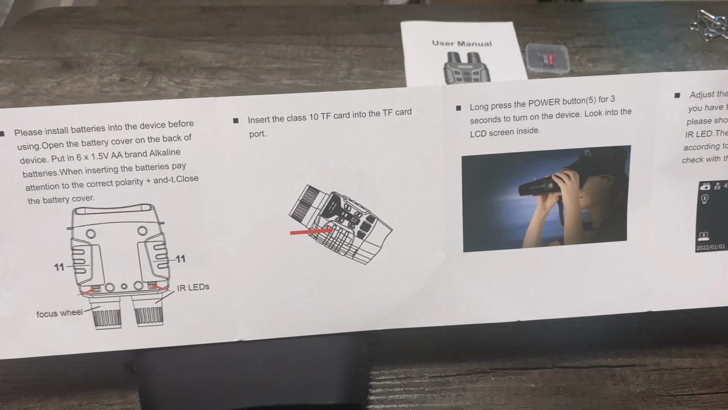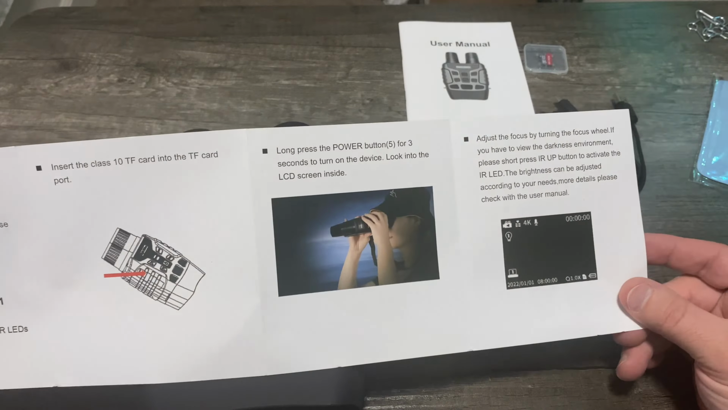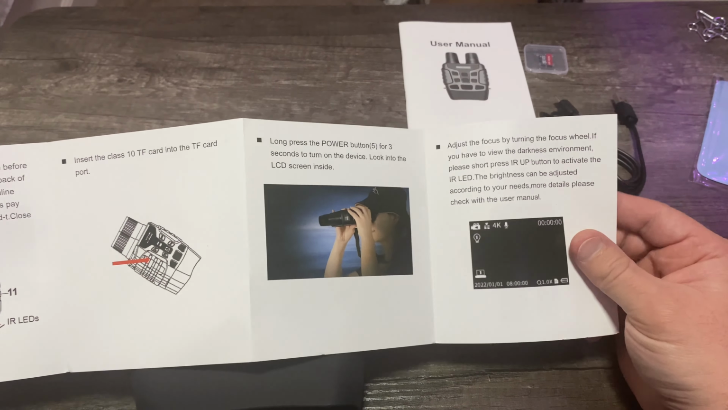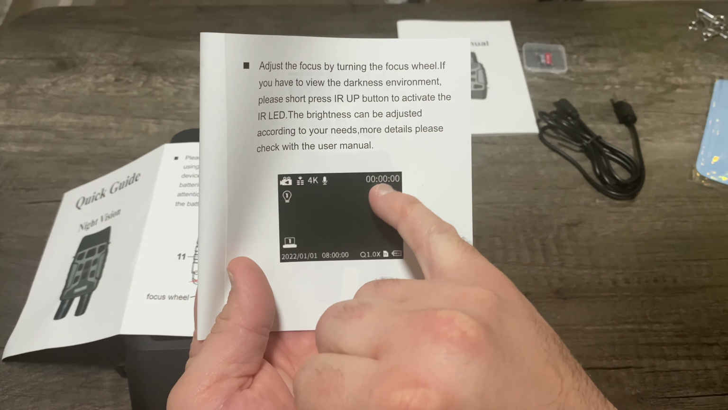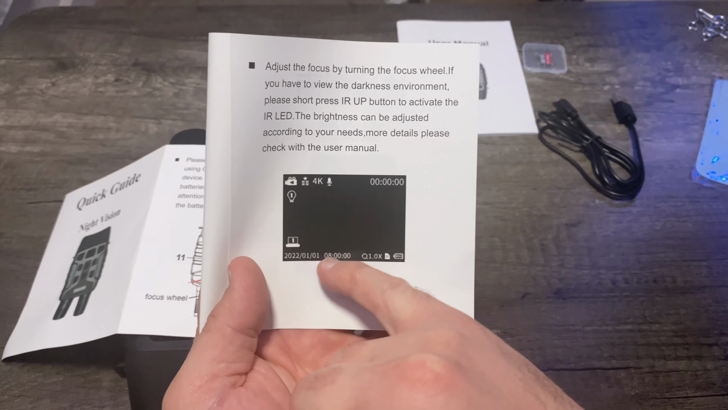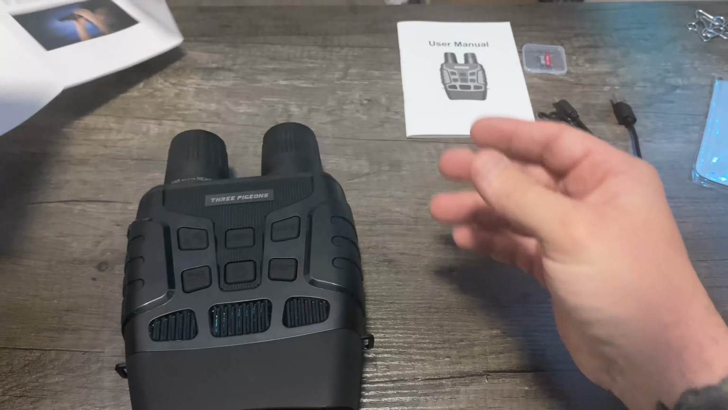So you put your 6 batteries in, you press the long button for 3 seconds to turn on the device, and you adjust your focus based on the environment around you. And there's kind of like a snapshot of what the LED screen will look like. I'll show you later, but you see where it lets you know your battery, your recording, or what pictures you're taking. You can adjust the time and date, all that good stuff, and then what mode you're in. So not really much to talk about there.